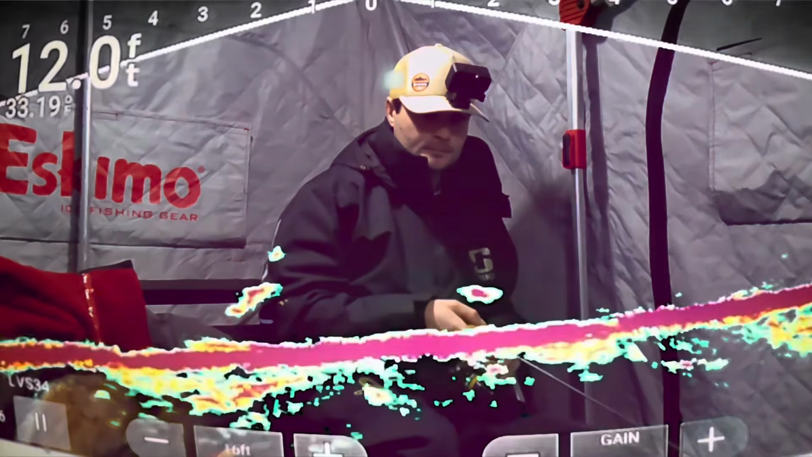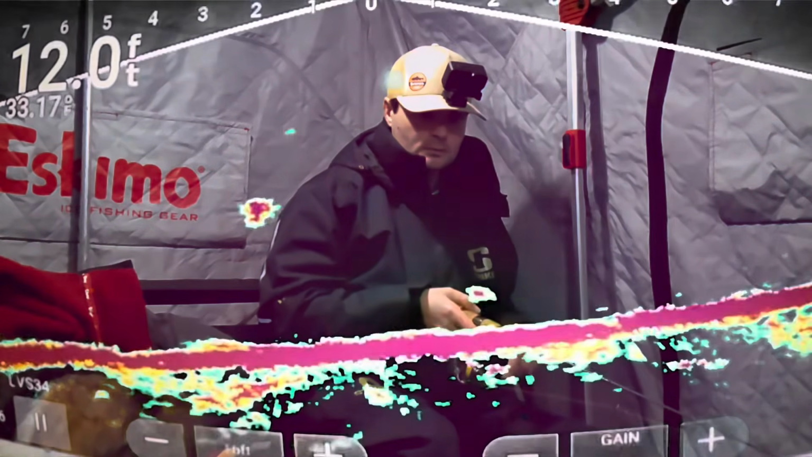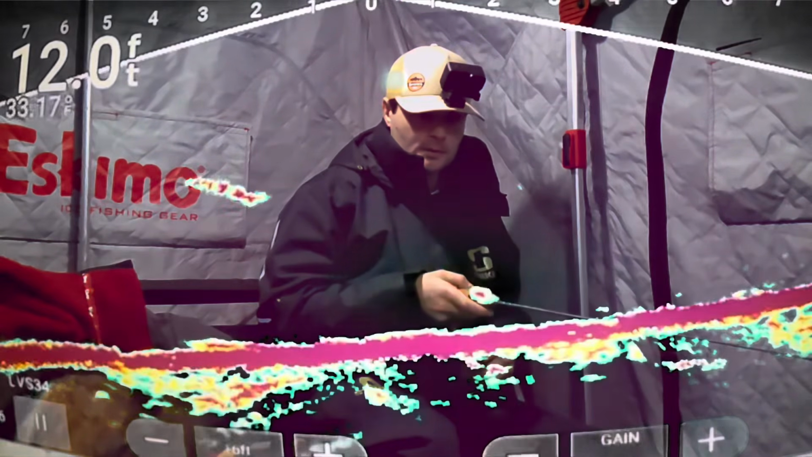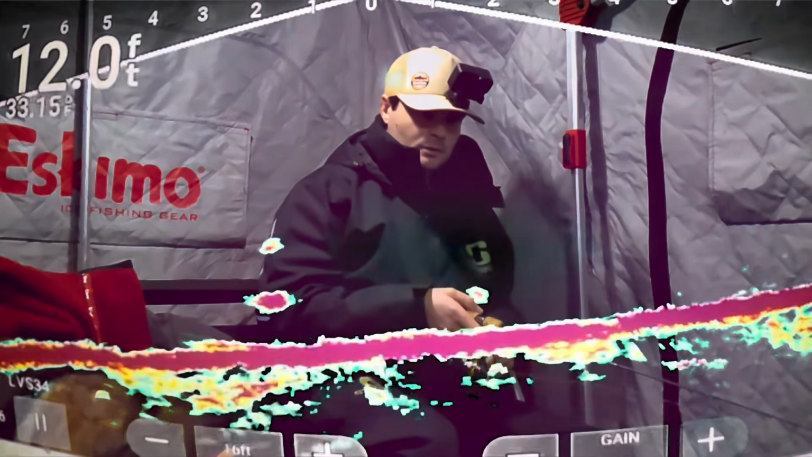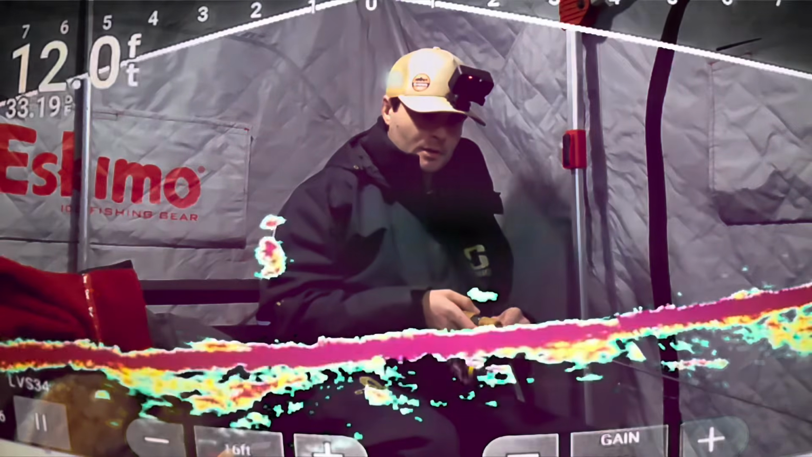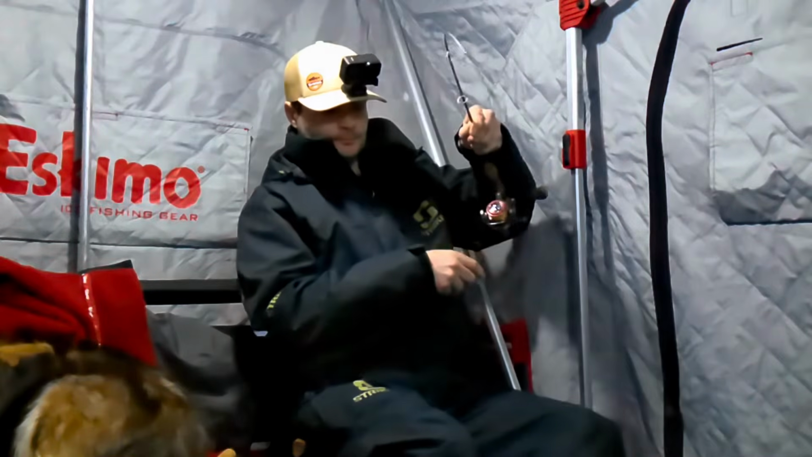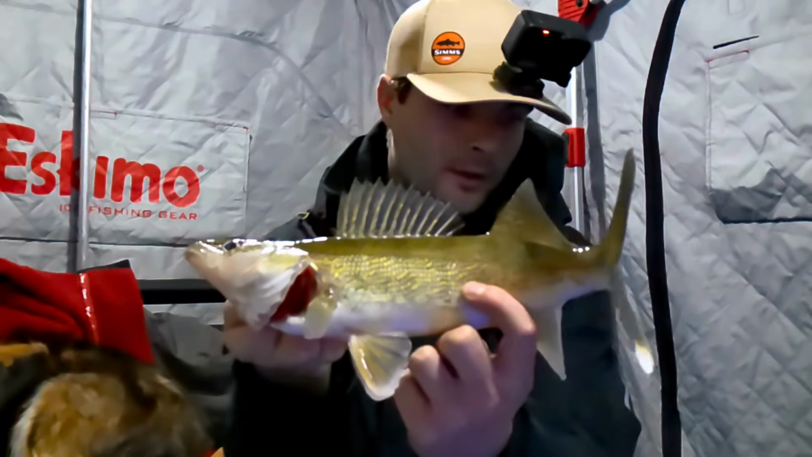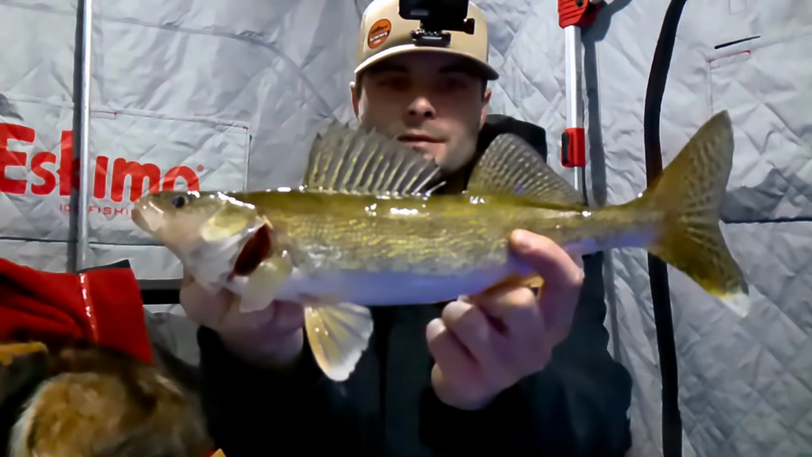Come on up. Small. Gonna hit right under the ice. Oh, we swiped at it. Swiped at it. Straight up, bud. Got him. Another one. So tight to the bottom. And then they just got to get them vertical. And they go right all the way up to like 6, 4, 2 feet under the ice. Little guy. Lots of these like 16, 17 inches.